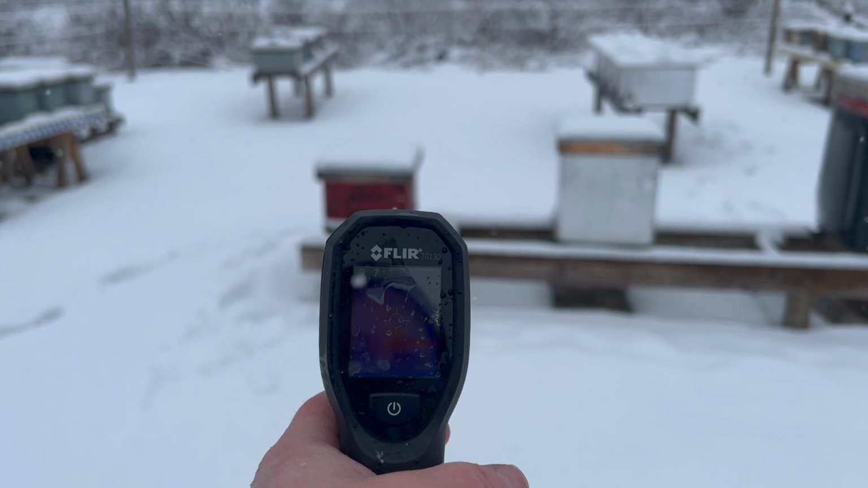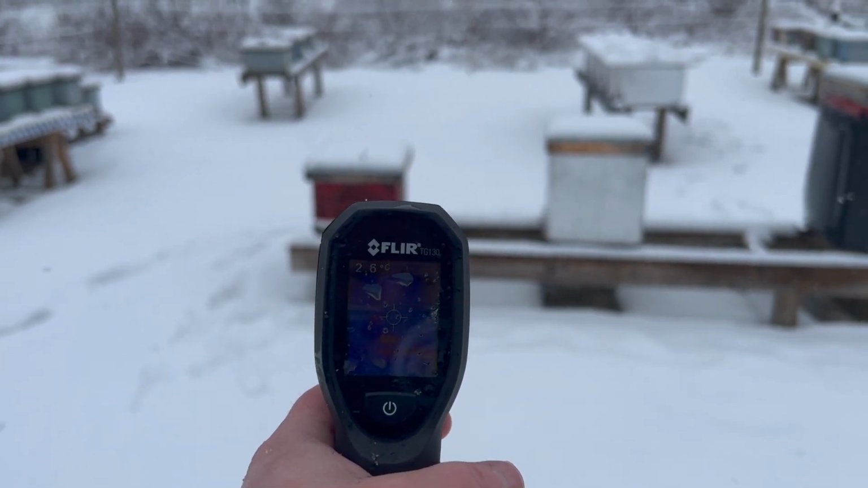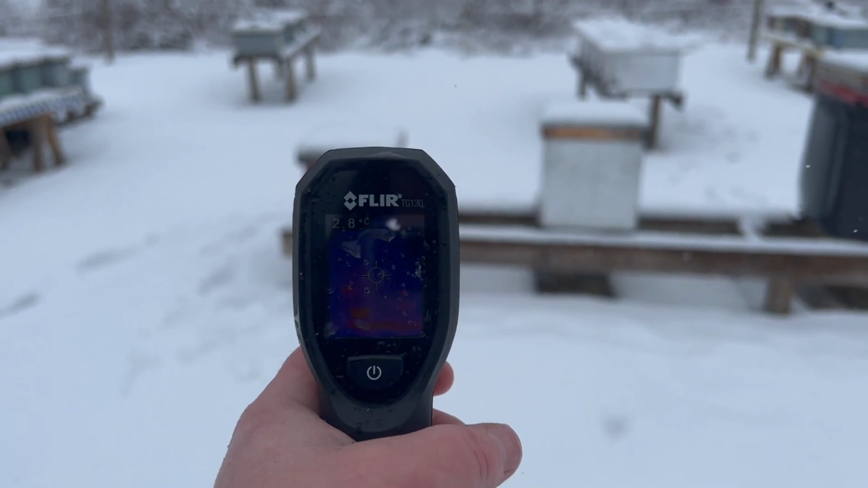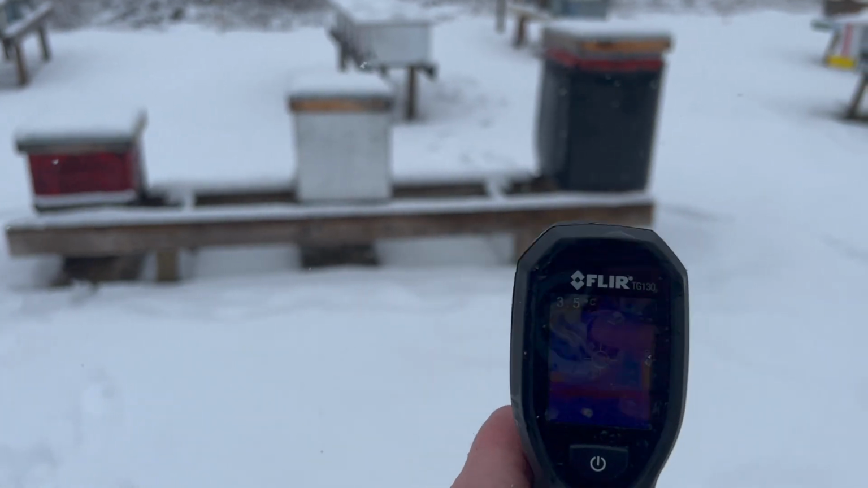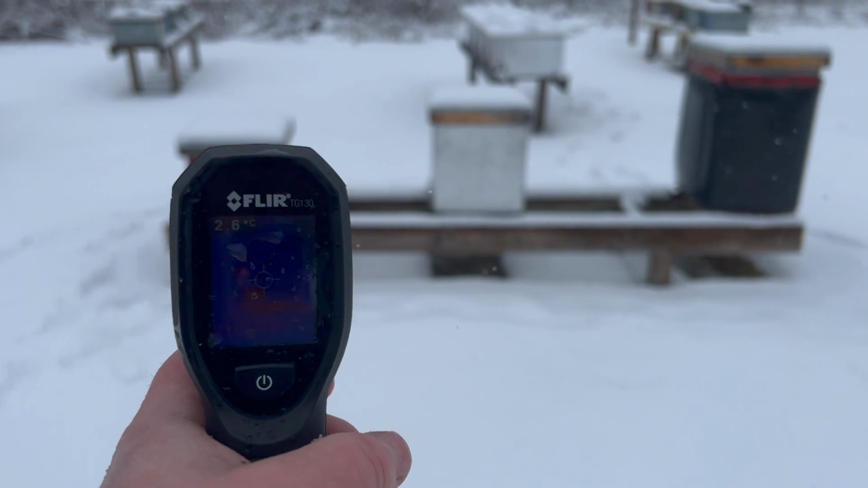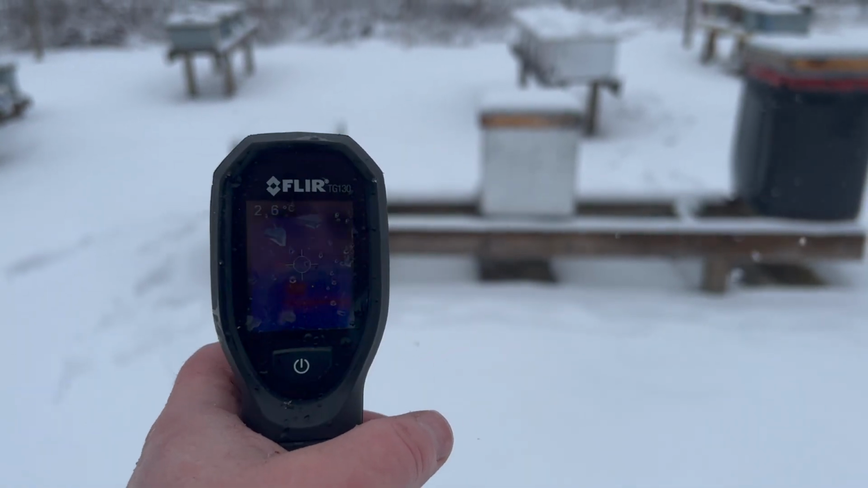But it's still showing up, and I think it's because it's painted dark, and so that black is absorbing whatever ambient heat is around, and I'm picking it up on this. So I checked, those two are good, but I had to do the gun in the entrance. That one is showing up. This thing is very deceiving.